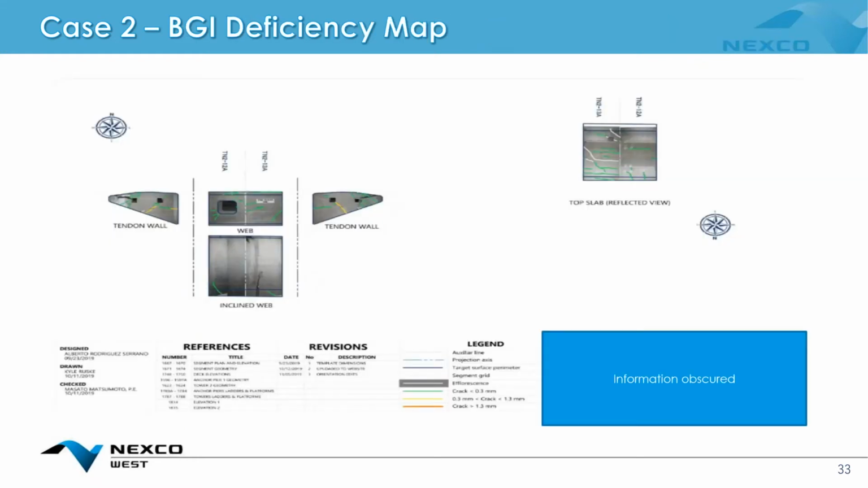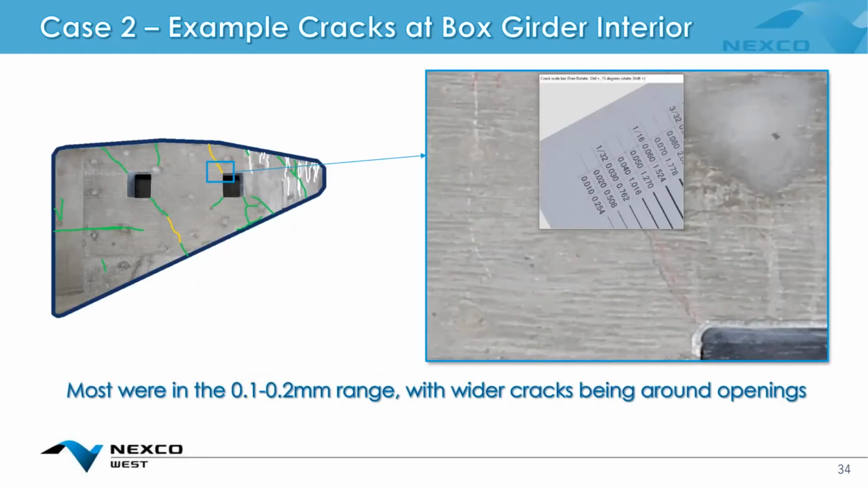And this is a typical wing cell deliverable generation. And to give you an idea of what the crack detection looks like in here, we've got a scale within our proprietary software that we can kind of reference as we go through.